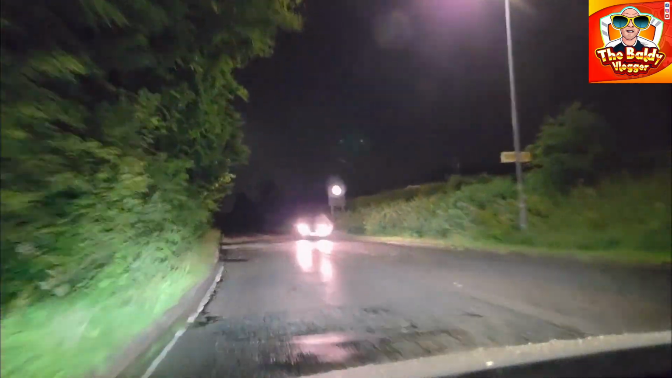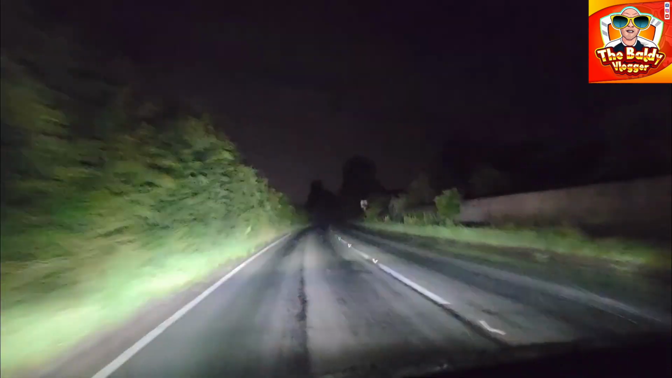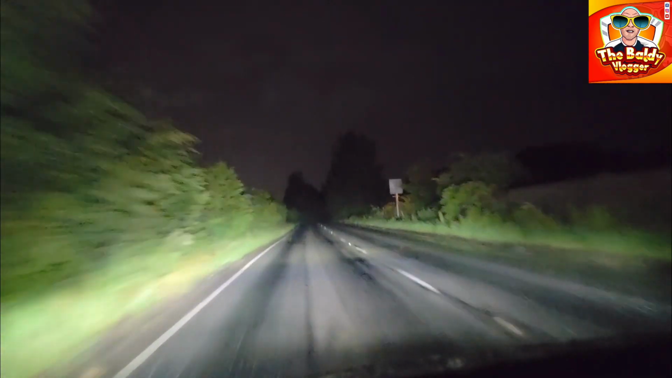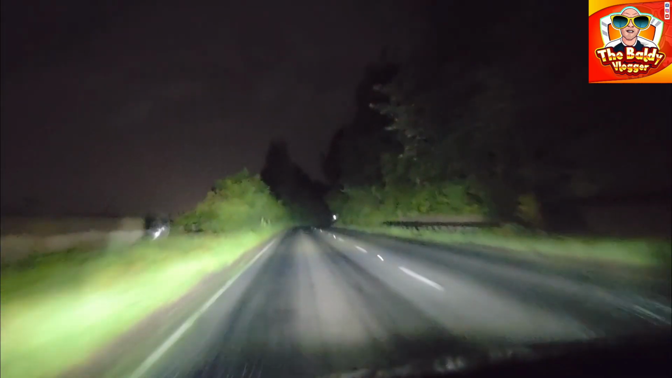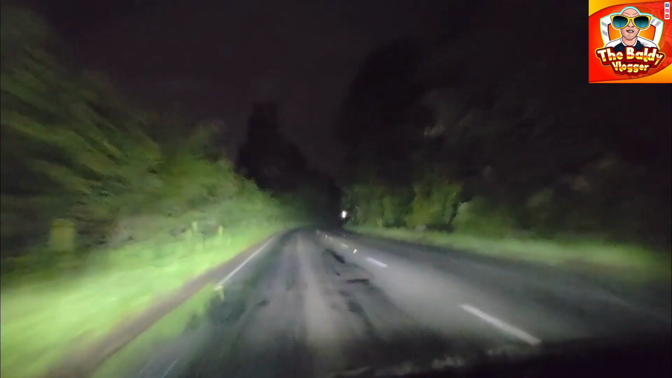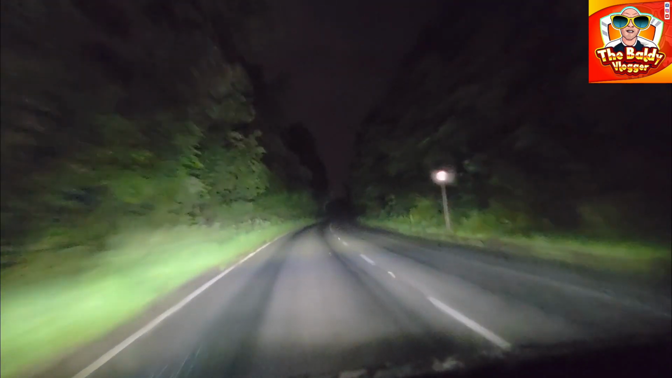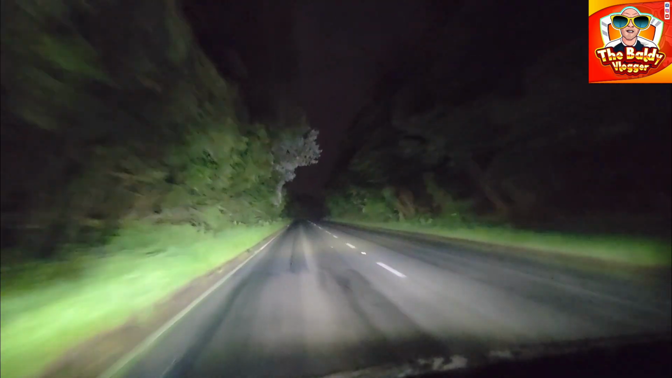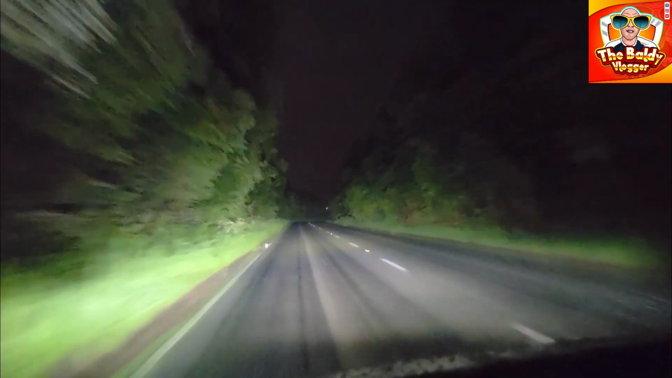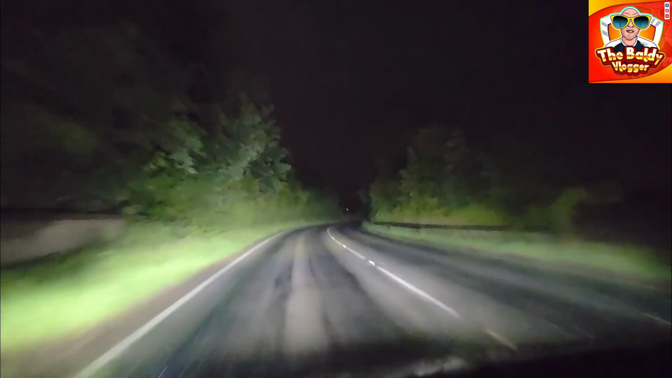Impatient people. I mean, I'm virtually going to the speed limit. The amount of people on my backside, highway maintenance especially. I don't have to go any faster. I'm going to the speed limit. They're right up behind me, and it's been chucking it down. Slippery roads. They just want me to go faster. I'm not going faster.